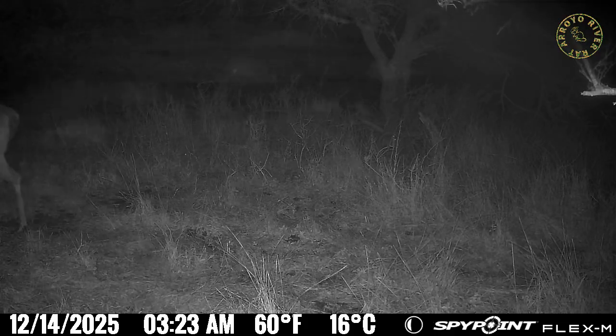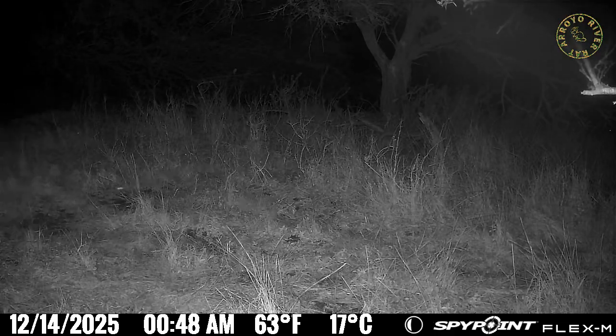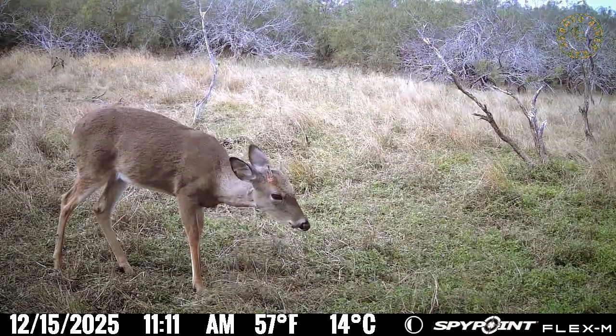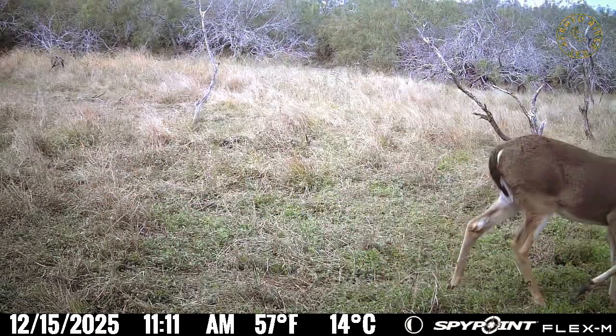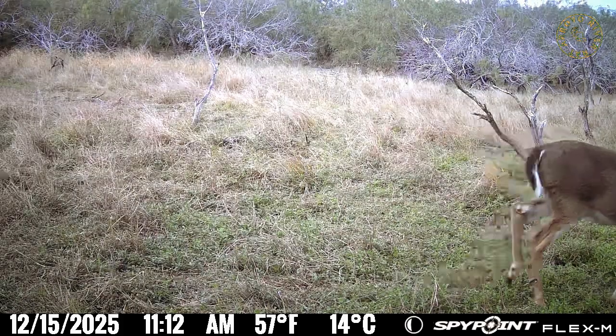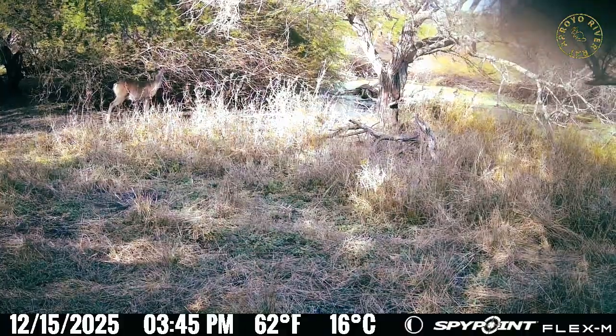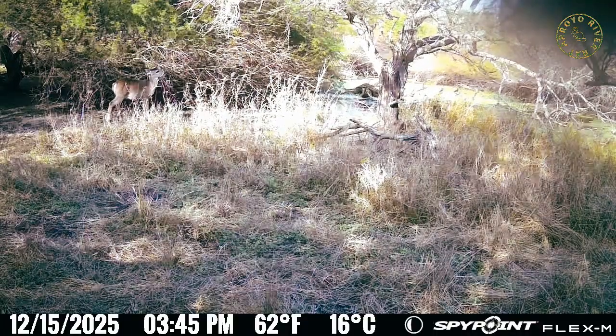Ooh, that was a nice buck. That had nice horns there. There's a doe. Some of these pictures are pretty clear, amazingly clear. Some, I guess it kind of depends on the wind.